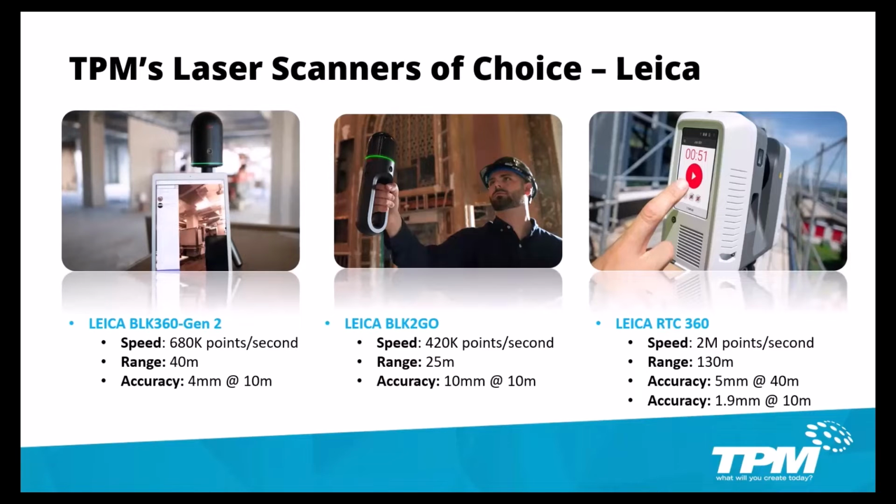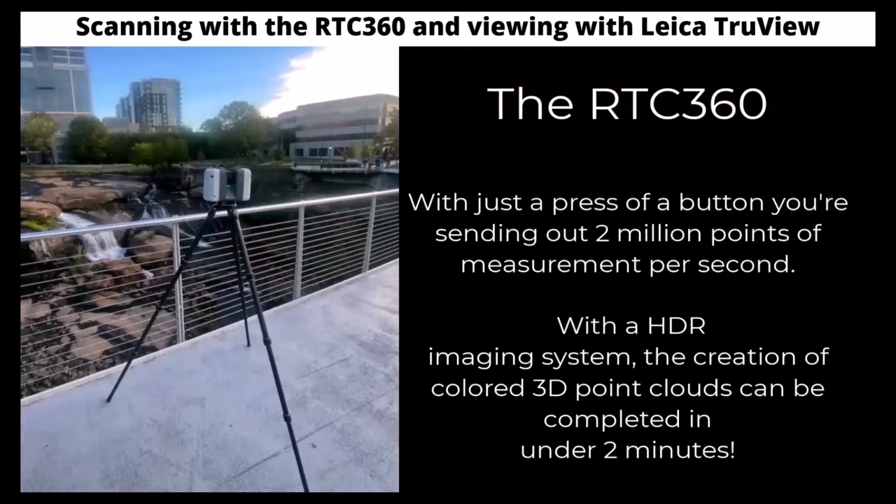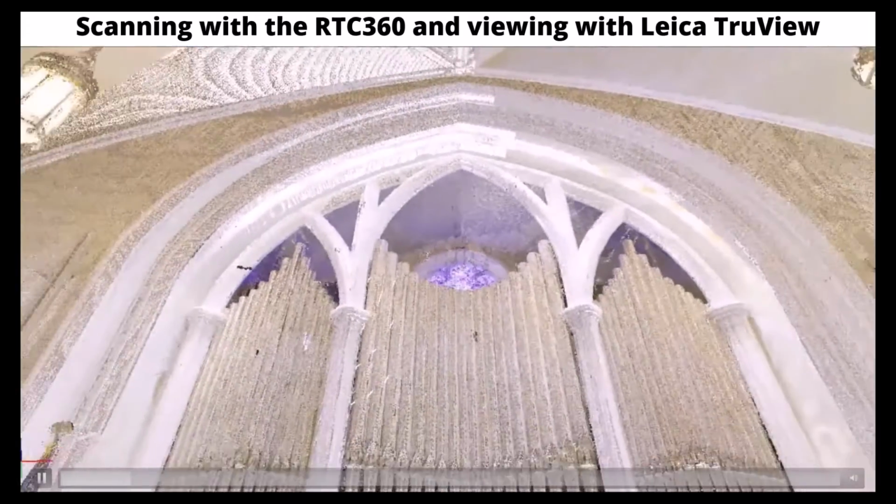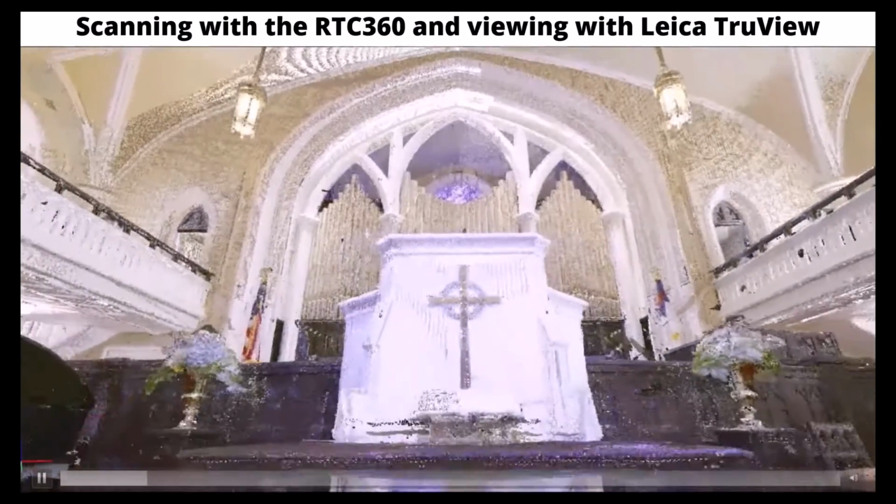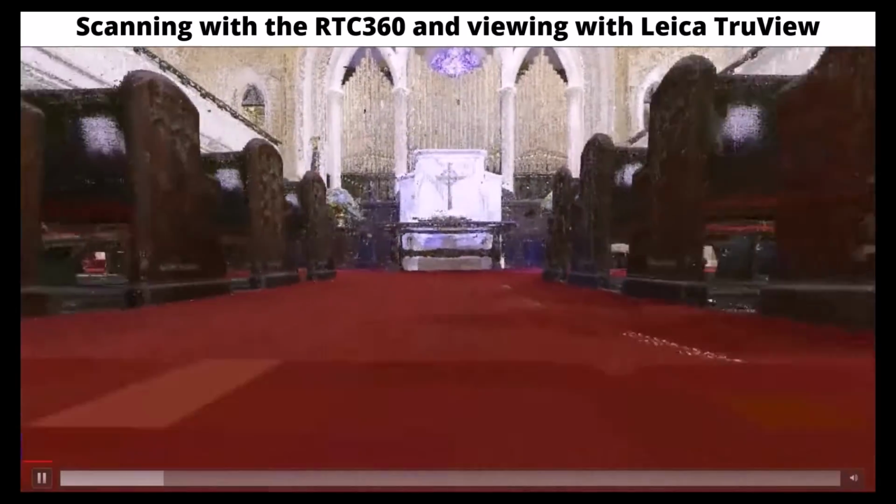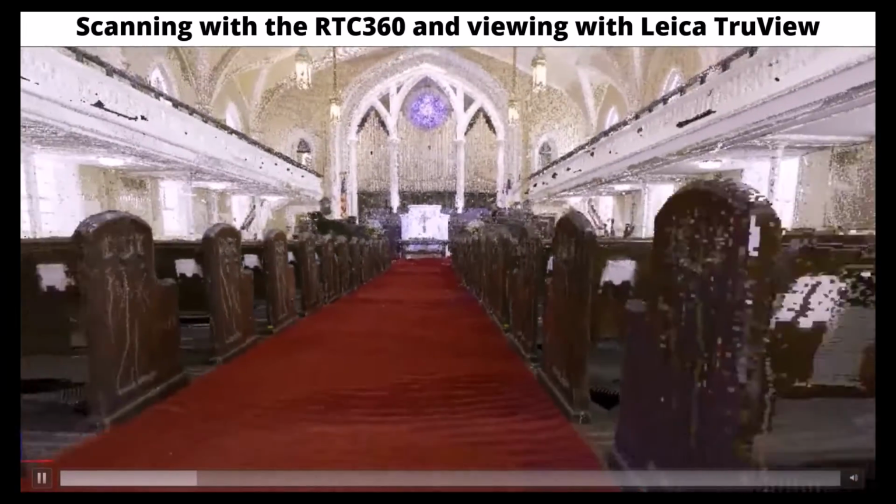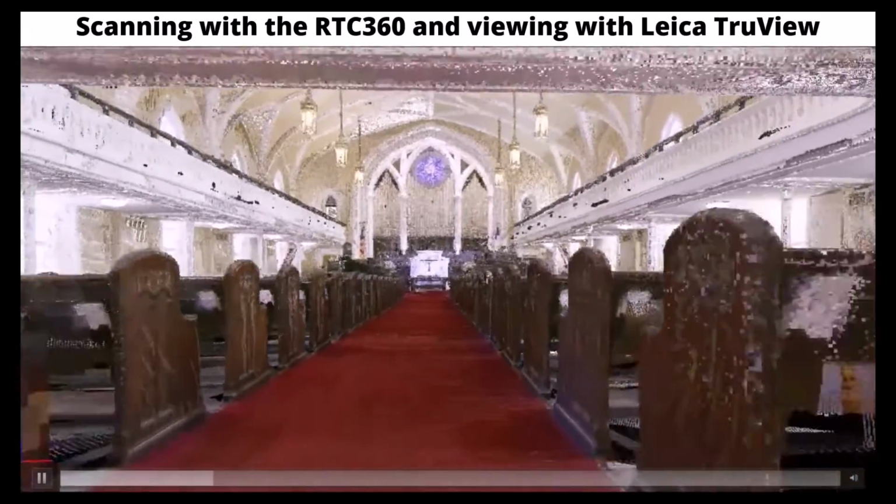With just a press of the button, using the RTC 360, you're sending out 2 million points of measurement a second. Depending on the level of scanning, that's 56 million to 204 million points of measurement a scan. Both it and the BLK2GO Gen 2 use VIS technology so that it always knows its location while scanning.